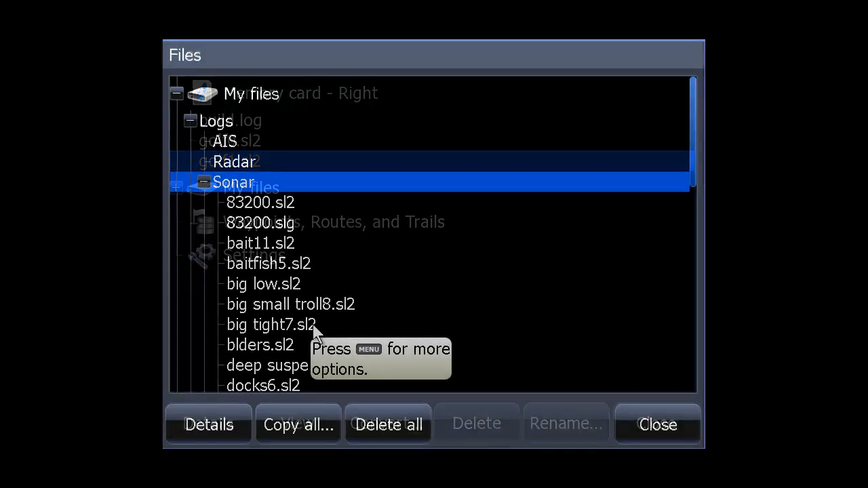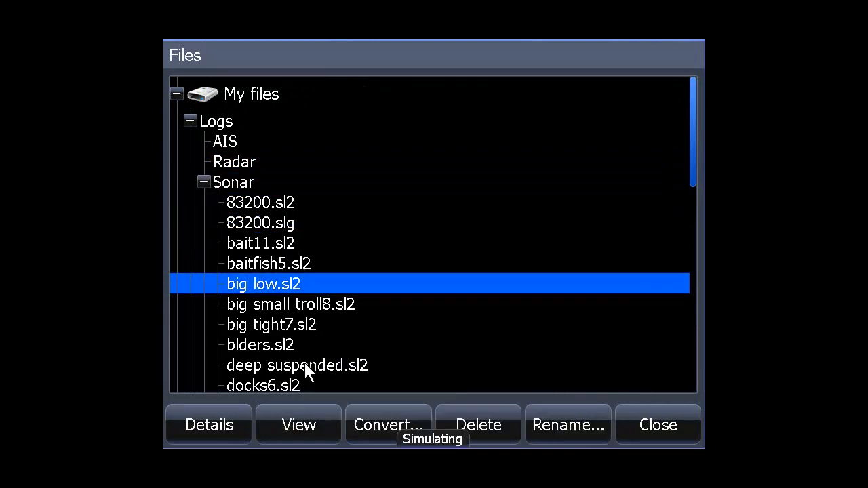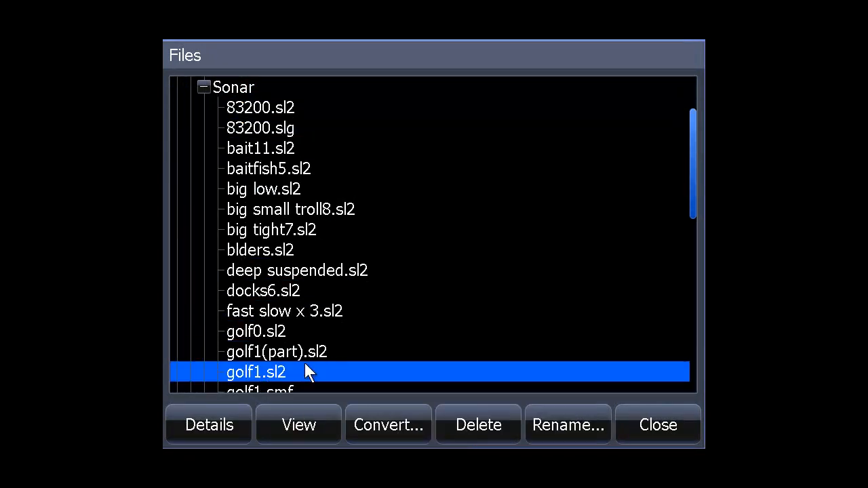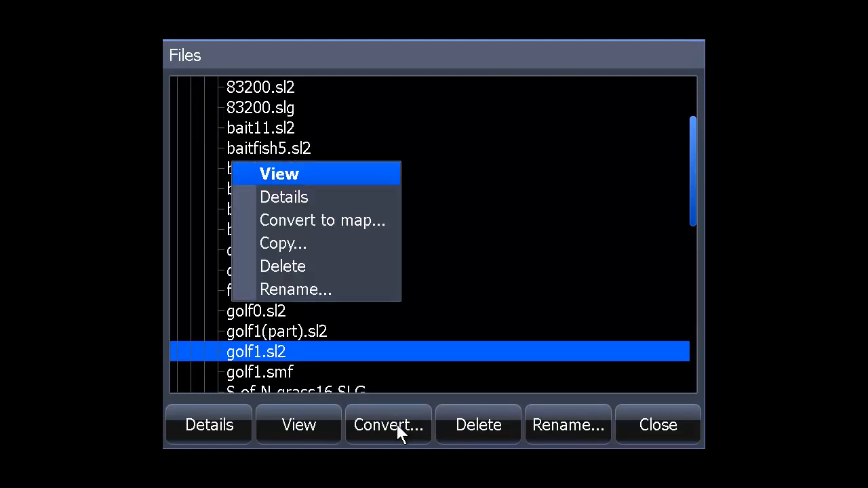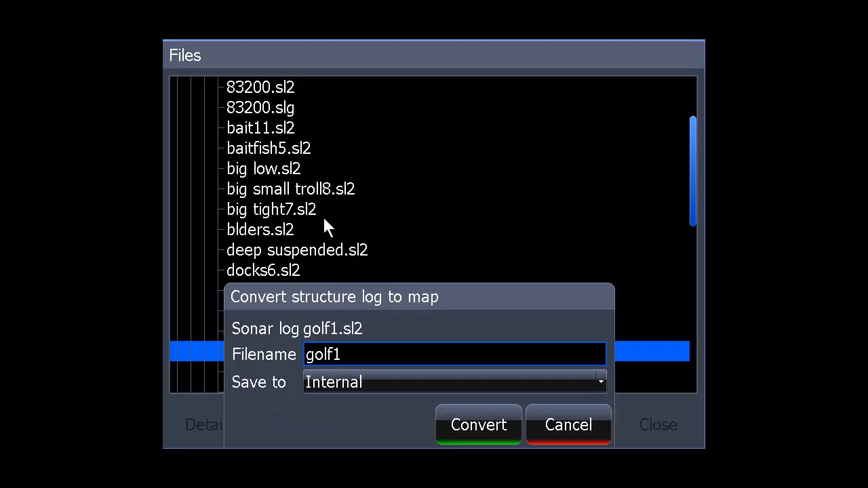Now I have lots of files on this card. You can have all kinds of files on this card. You go down and select one you want to convert. We'll say we want to convert number Golf 1. All you have to do is select it, press Menu, go down and select Convert to Map, press Enter, and